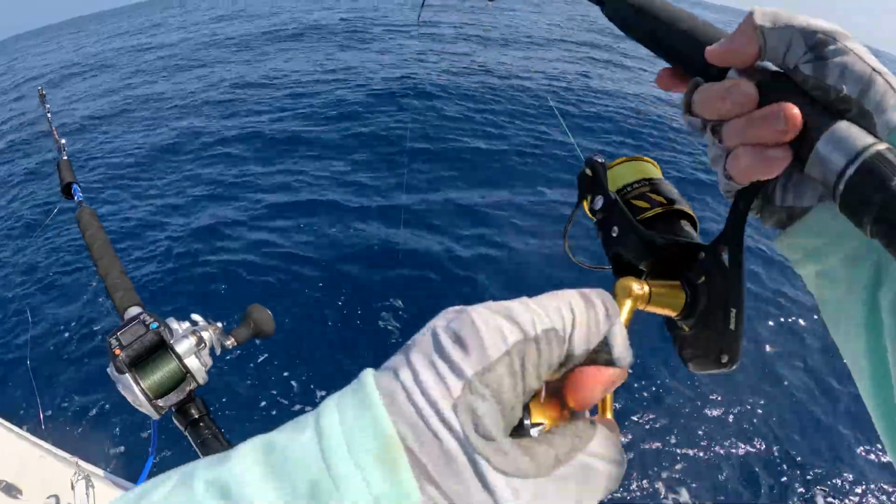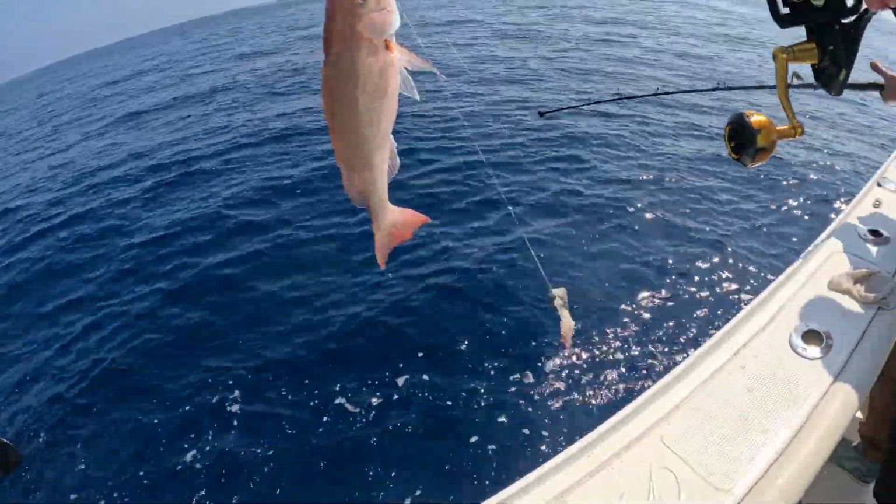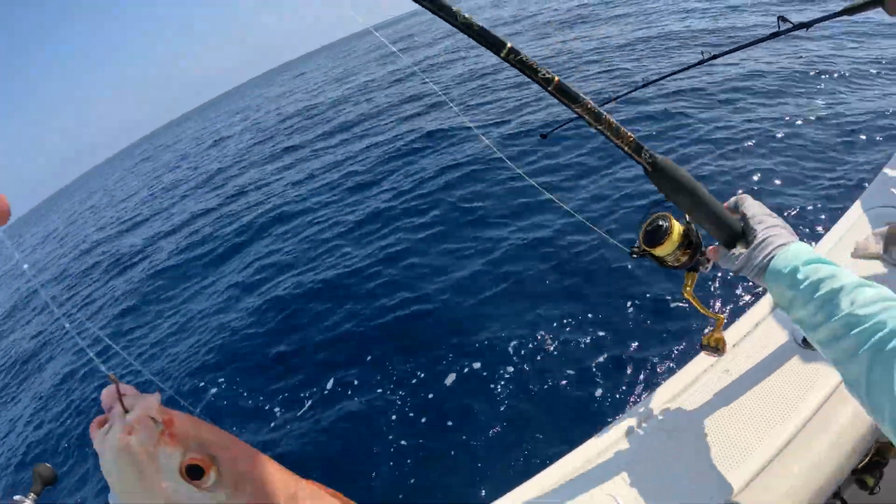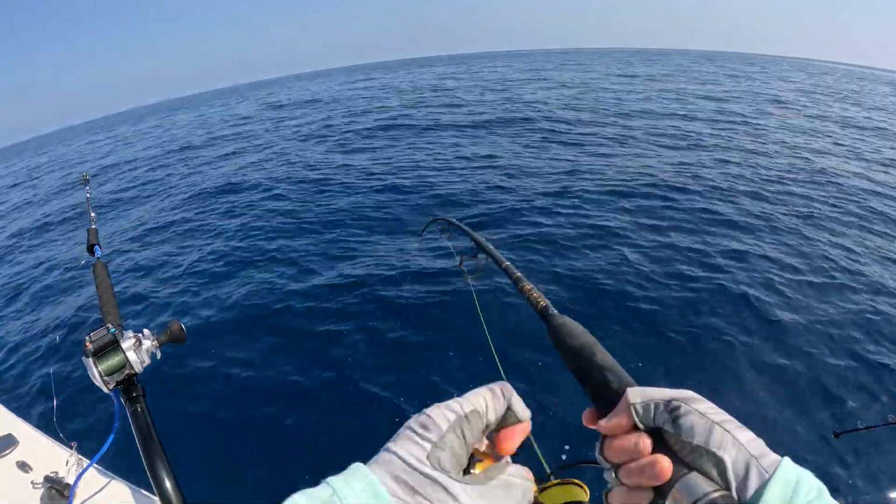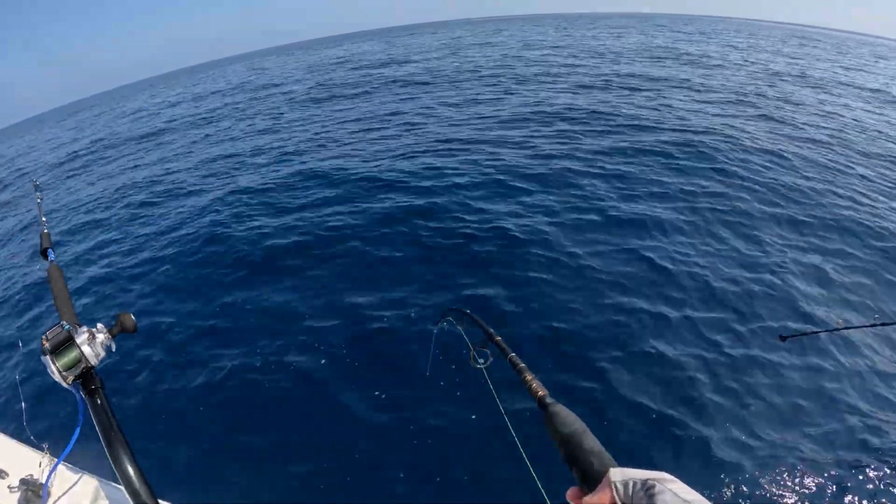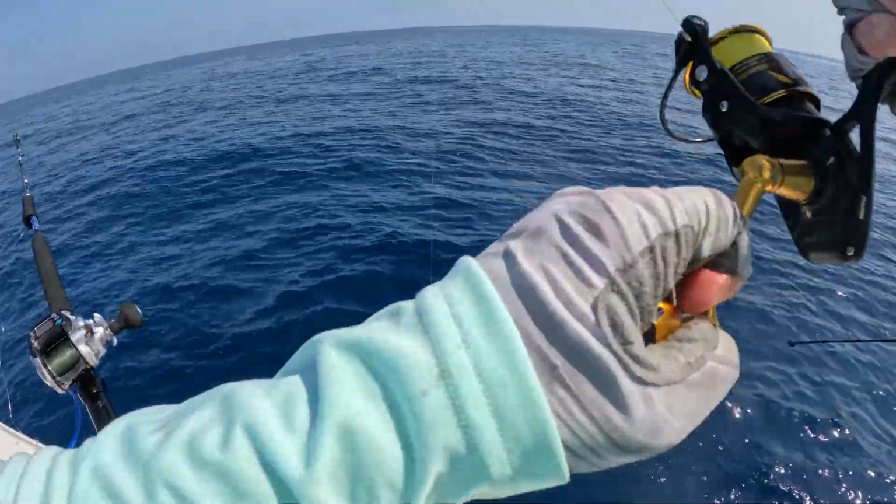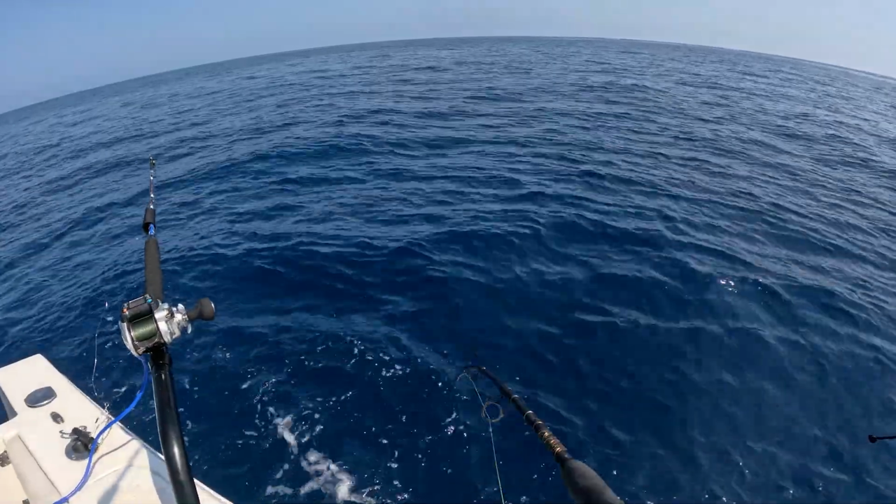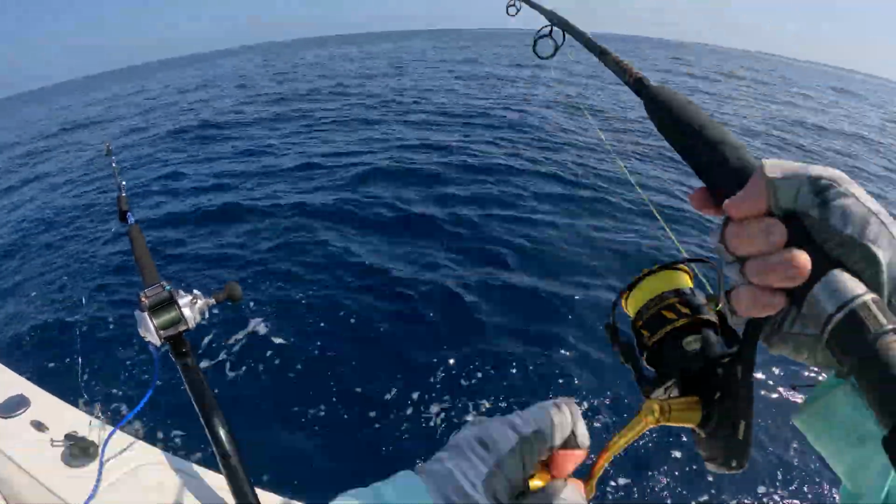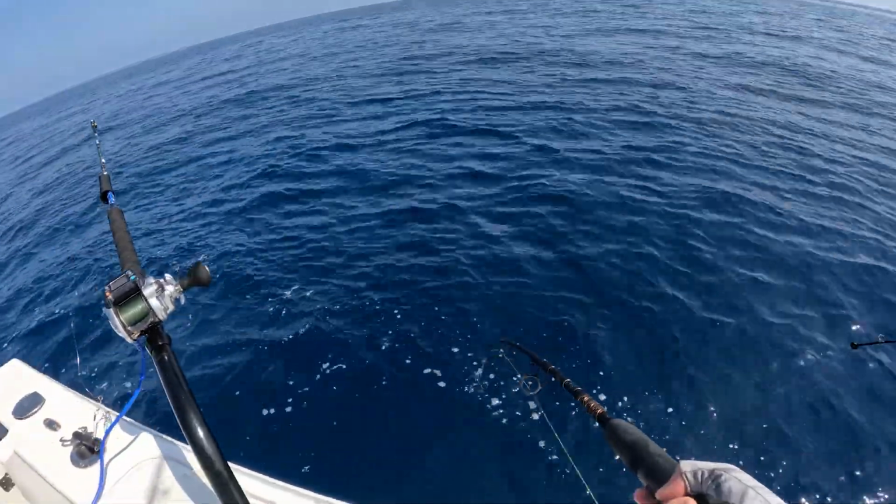No, that's not a beak. A what? I'll show you. It's a beak hook. I use them for snapper. Throw the worm on, doubled up. Yeah, these little beak hooks work great for snapper.